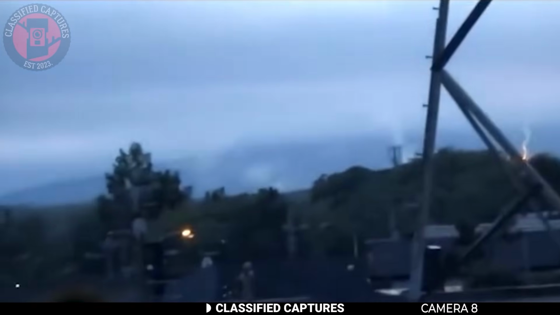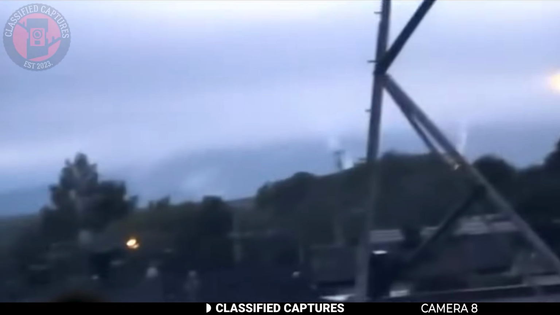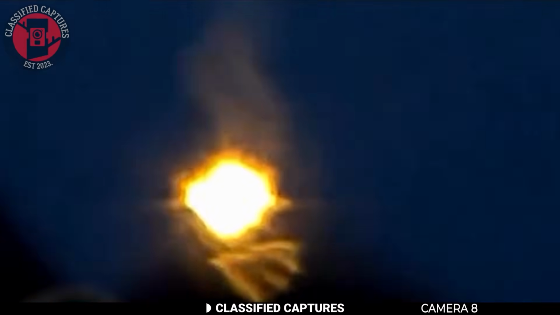Our next sighting comes from Japan, and it's one that's been leaving people scratching their heads. A man had his camera pointed at the sky after noticing something strange descending from above. And when he zoomed in, what he captured was a glowing orange orb like a plasma ball, slowly moving downward toward the Earth. The object had this steady light to it, not flickering like a plane or a drone, and as it descended, it glowed even brighter before disappearing behind a line of trees.